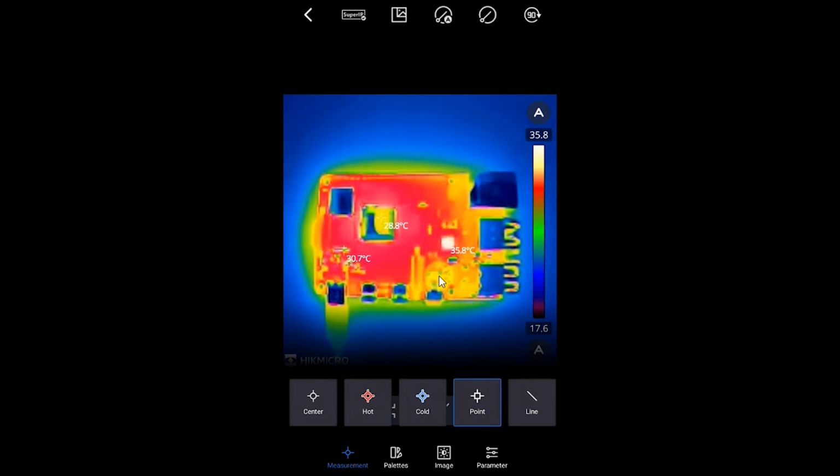So this calibrating thing that's coming up at the moment, what it does every so many seconds, it will re-look at the image and recalibrate this temperature scale so that we're always getting our temperature scale matching what the image is seeing. Because again, this particular IC here might suddenly get very hot, up to 70 degrees. So it wants to recalibrate itself so that that stays white. And then, of course, we get the rest of the temperatures matching up with that. But that's how we can use the point measuring bit there.